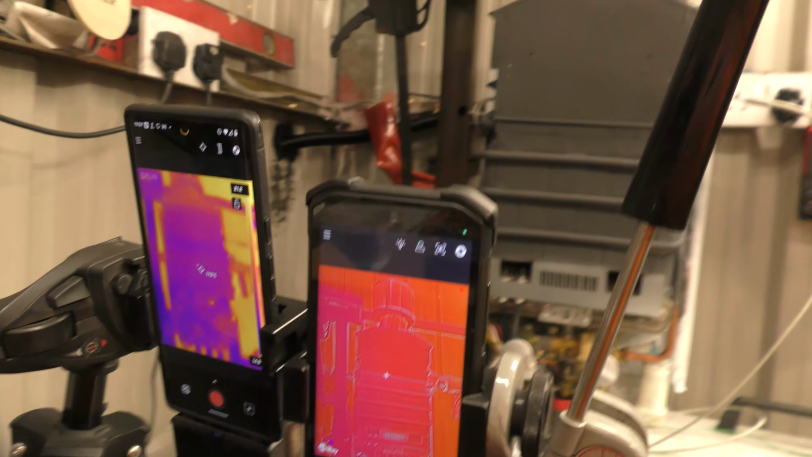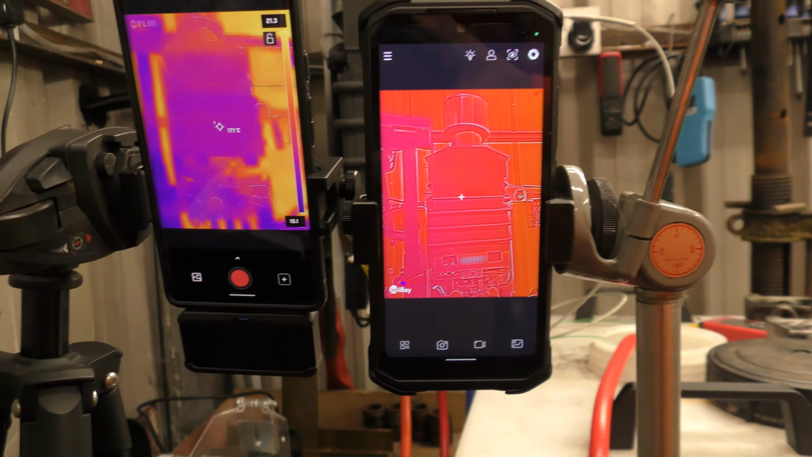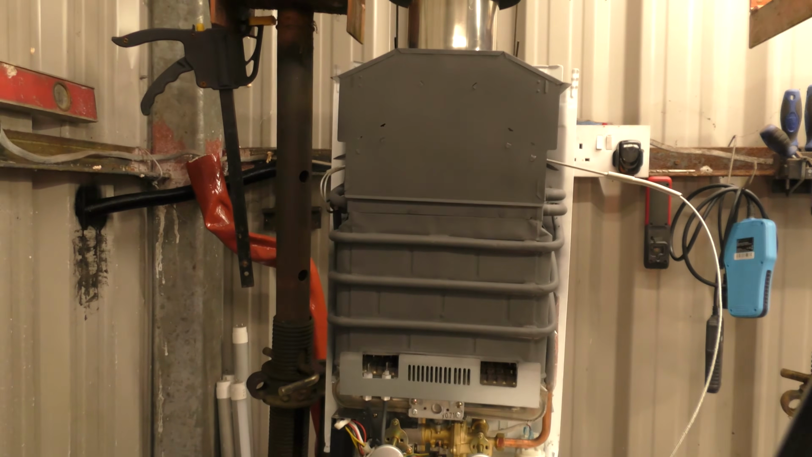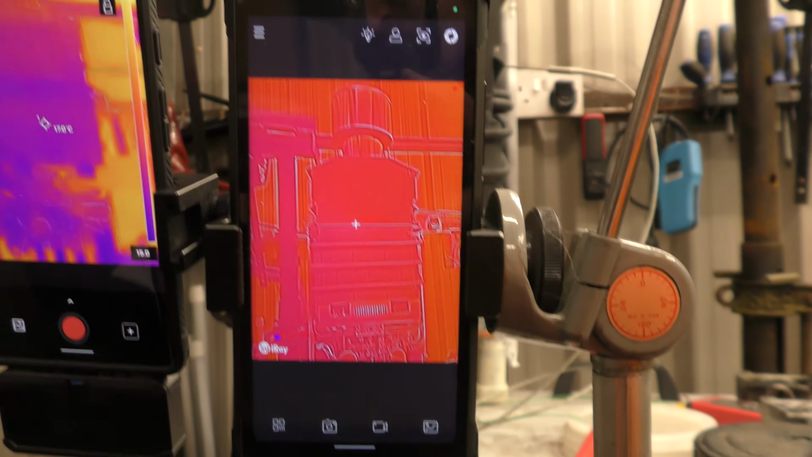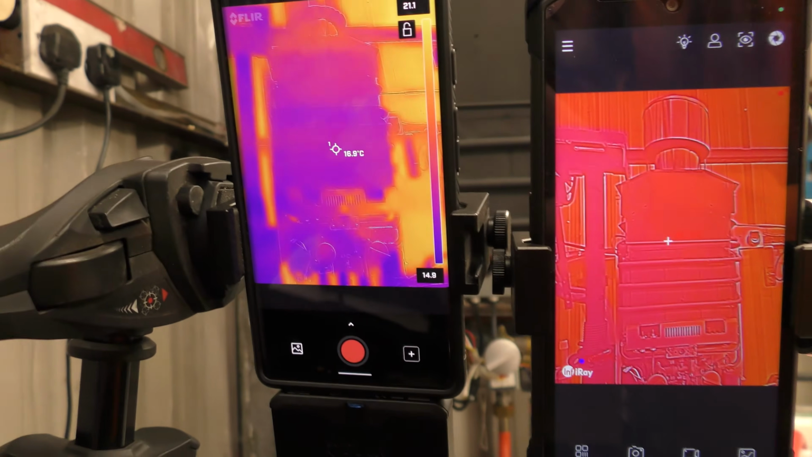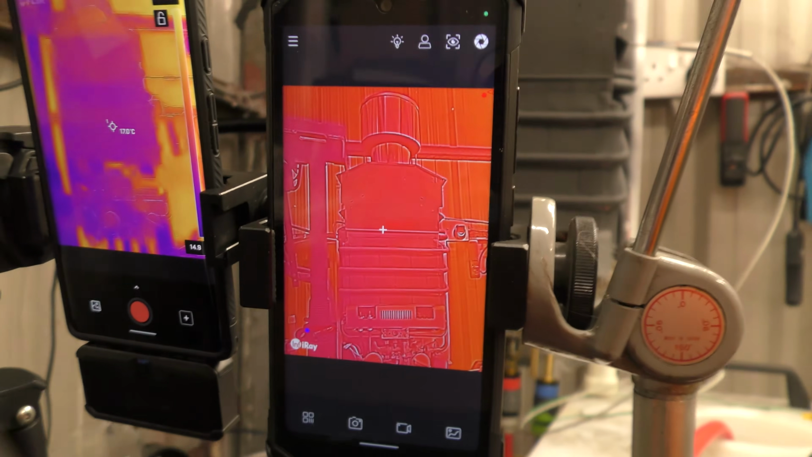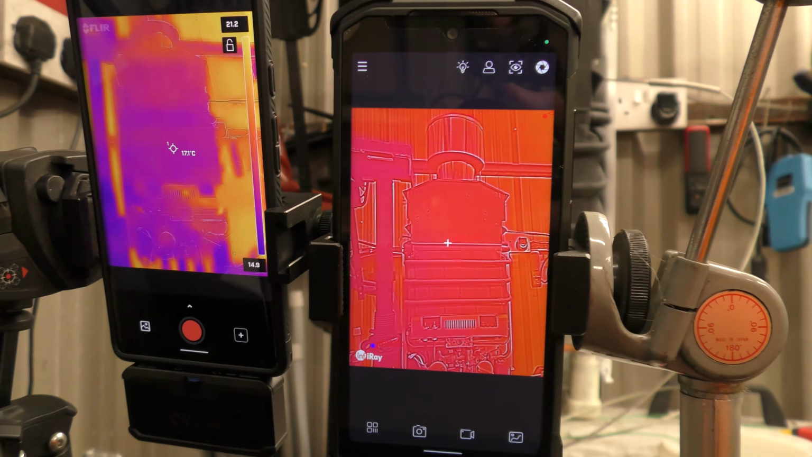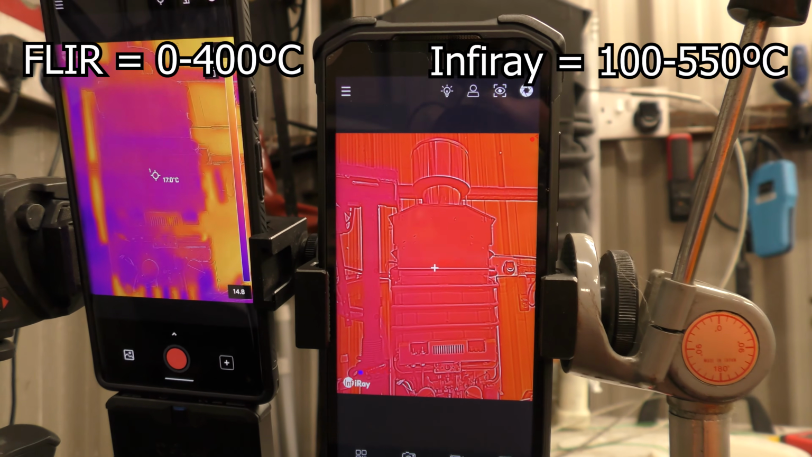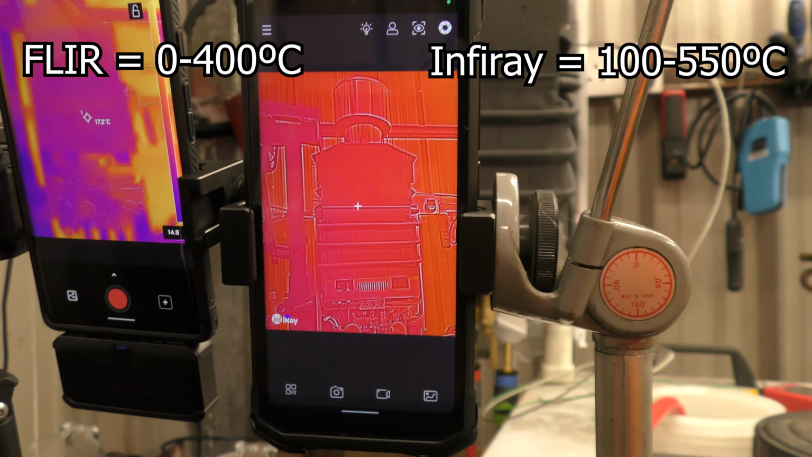Okay, here's my attempt at a roughly semi-decent setup here. So that'll be the boiler in the background that I will fire up to get it hot. And we've got the Doogee on the right and the FLIR on the left. Now, I've set them both to their higher temperature range, which is over 400 degrees for the FLIR and up to 500 for the Doogee.